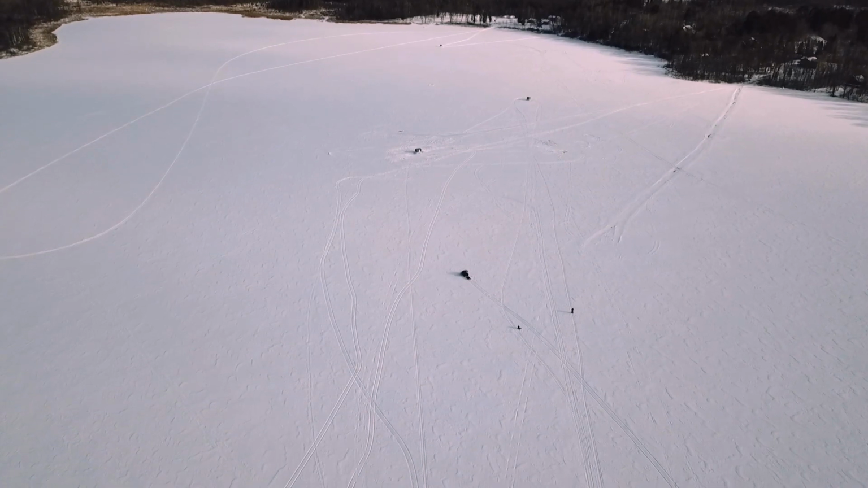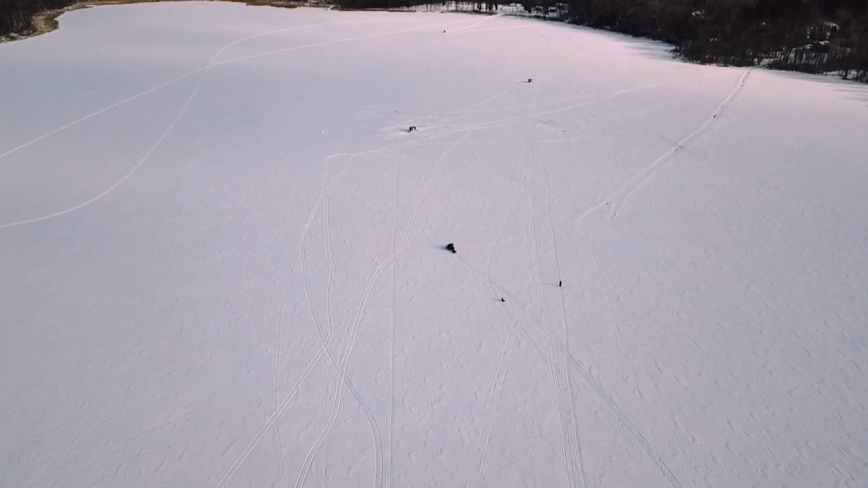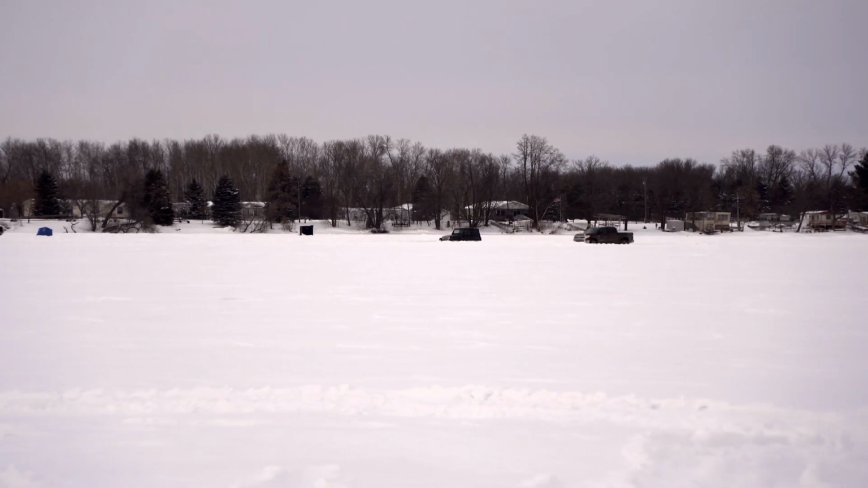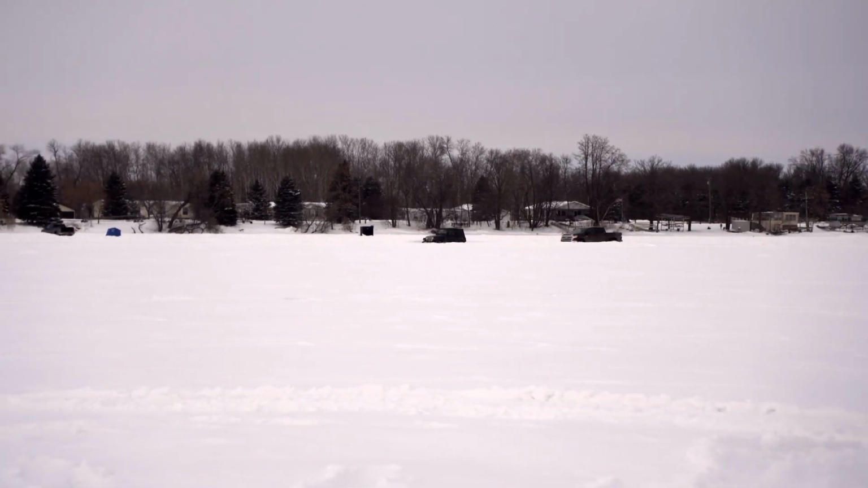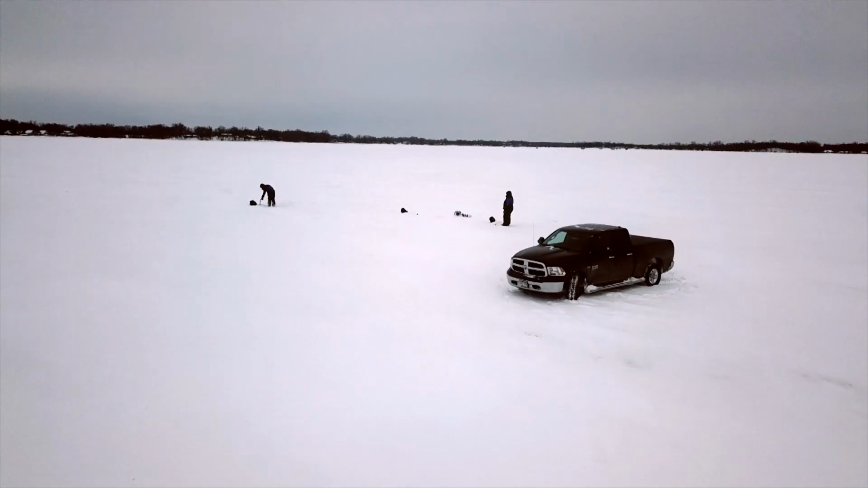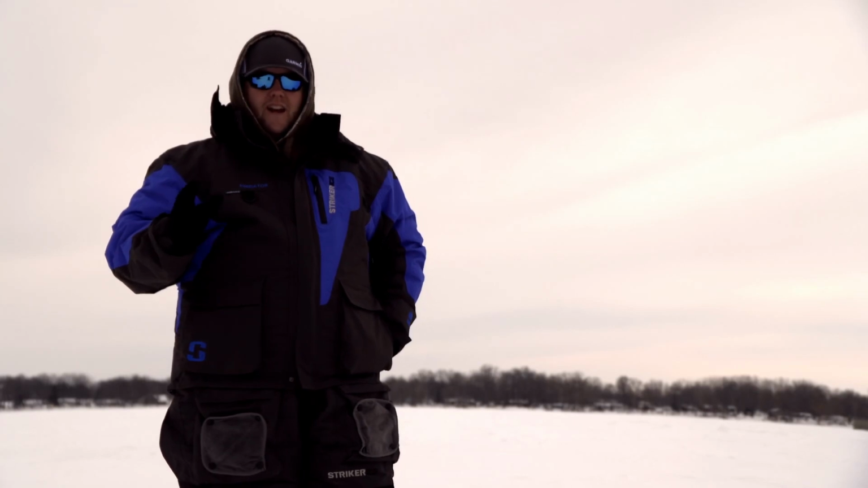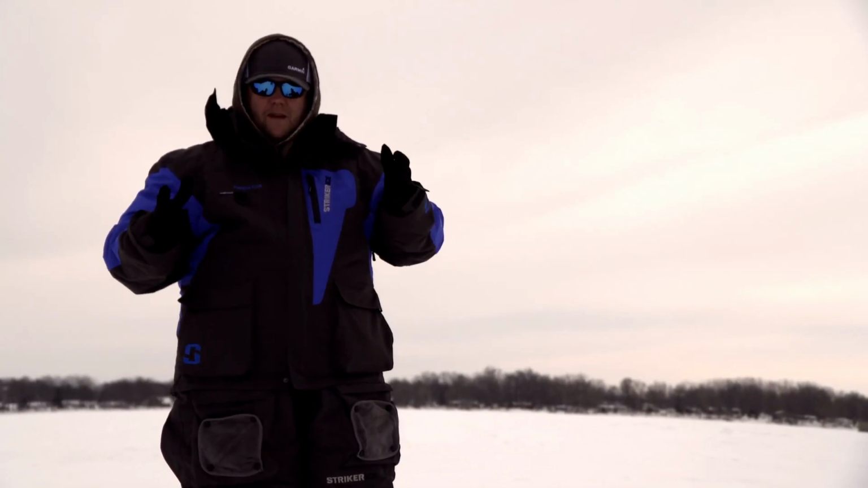Well, it's the morning of day 2 for this trip, and the weather has warmed up to a balmy 6 degrees. Let's see how the guys have adjusted their game plan for the day. So today we've taken a little bit different approach. We've left the hard houses back in the bay where we were catching a lot of those panfish. And we want to target and go after some big slab crappies today.